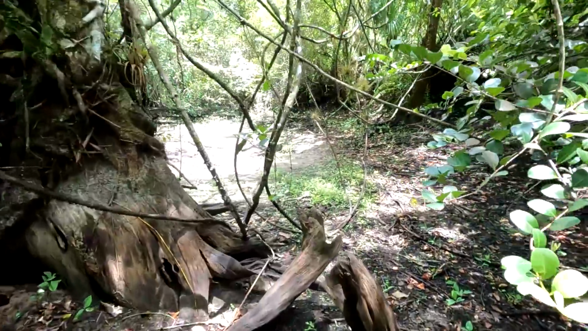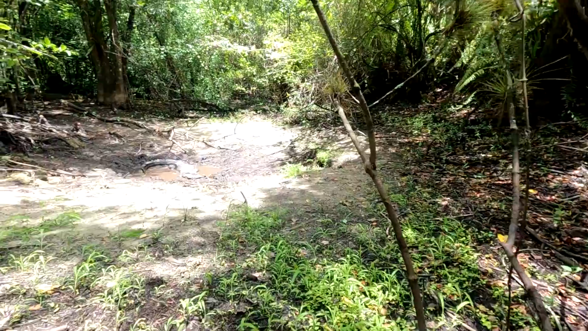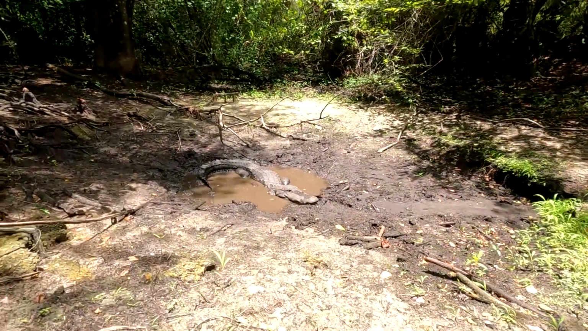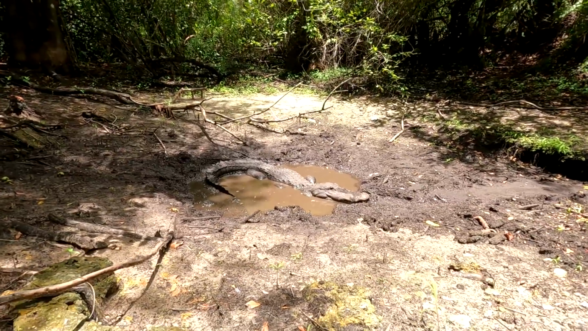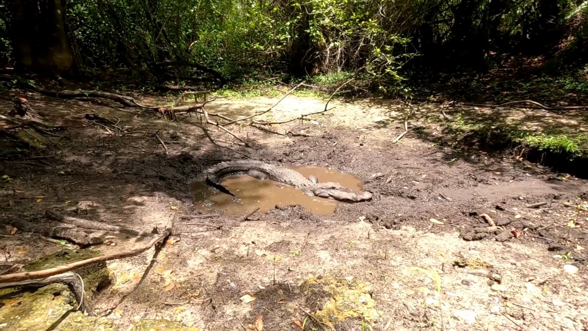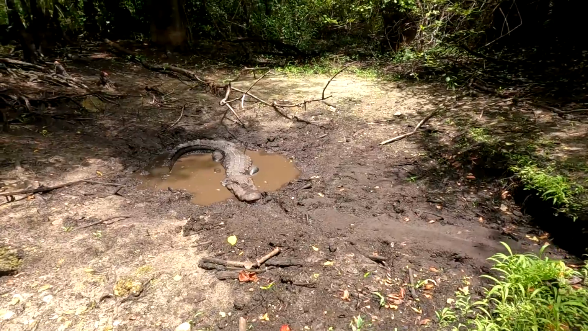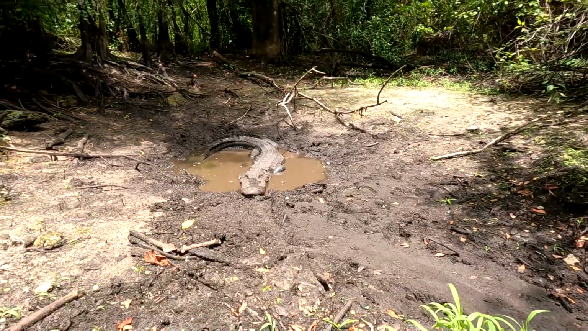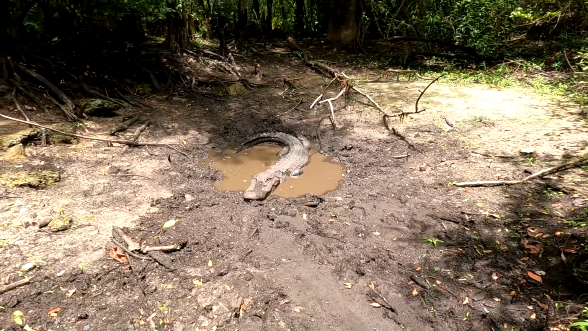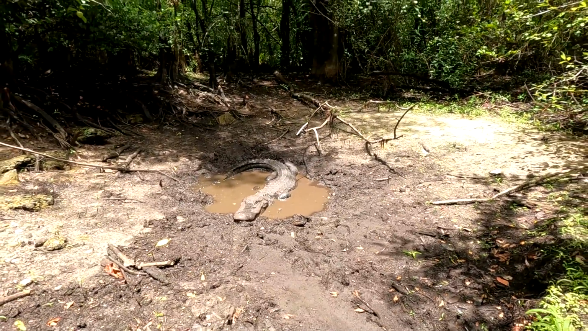Here to check on what has to be the last remaining water hole down here. Oh, and there's someone in there. Hey, buddy. Little swamp lizard. Got it all wallowed out. Don't worry, buddy. The rains are coming soon. We'll fill this up in no time. Let's get out of here.